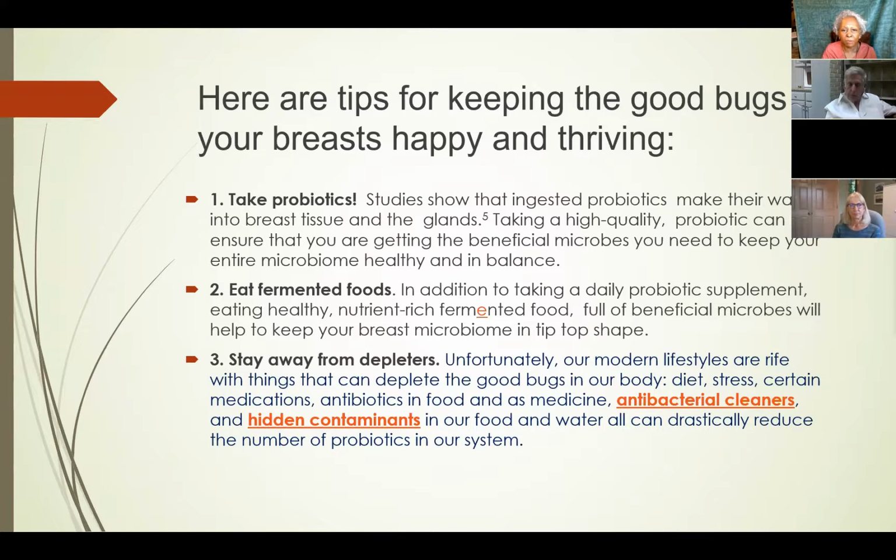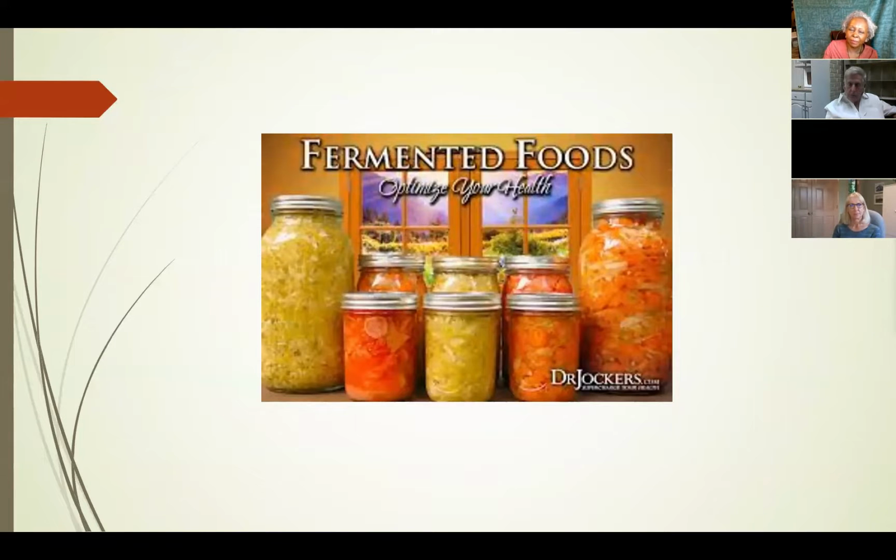Unfortunately, with our lifestyle, a lot of the good bugs in our body are depleted by our diet, stress, and medications. And a lot of us are taking antibiotics. So I just think it's really, really important to get good bacteria or fermented foods in your body. Marlene's Market and Deli has a great selection of fermented foods.